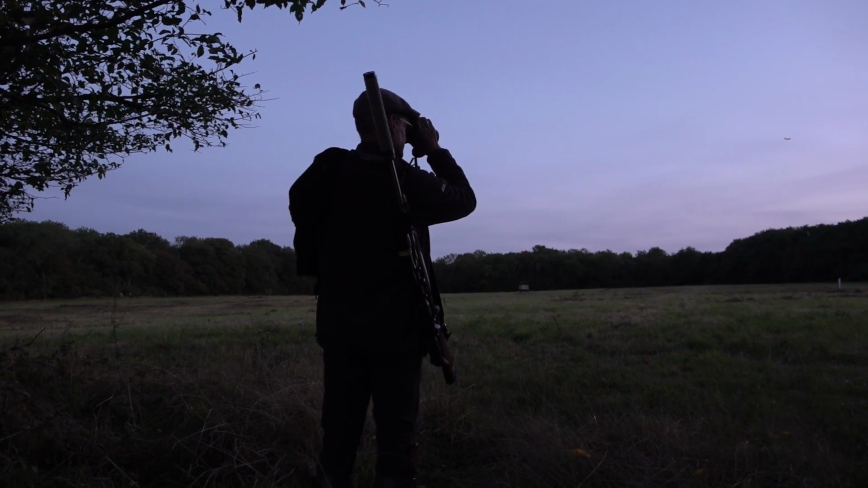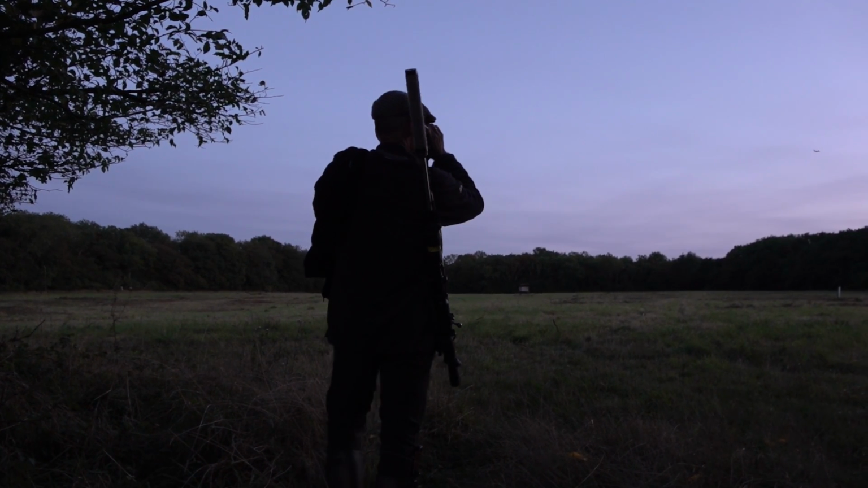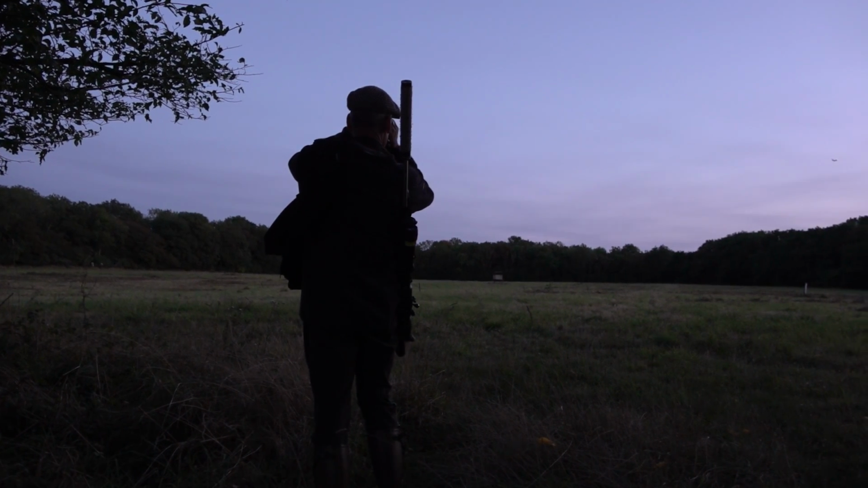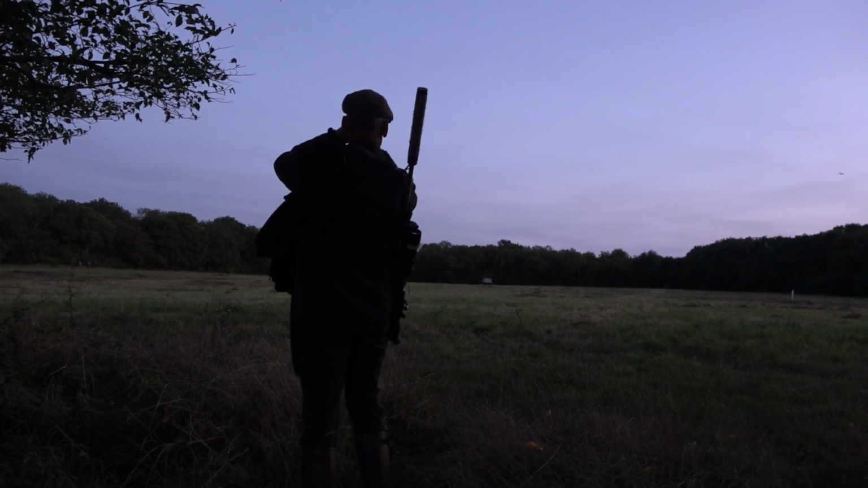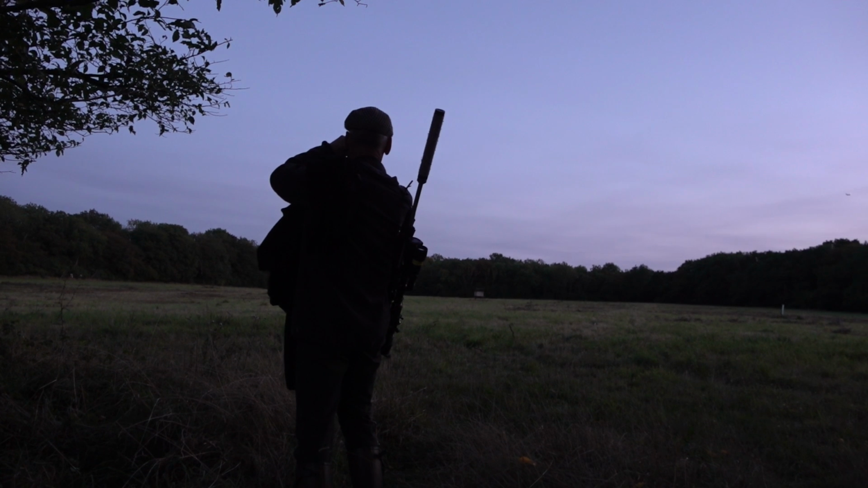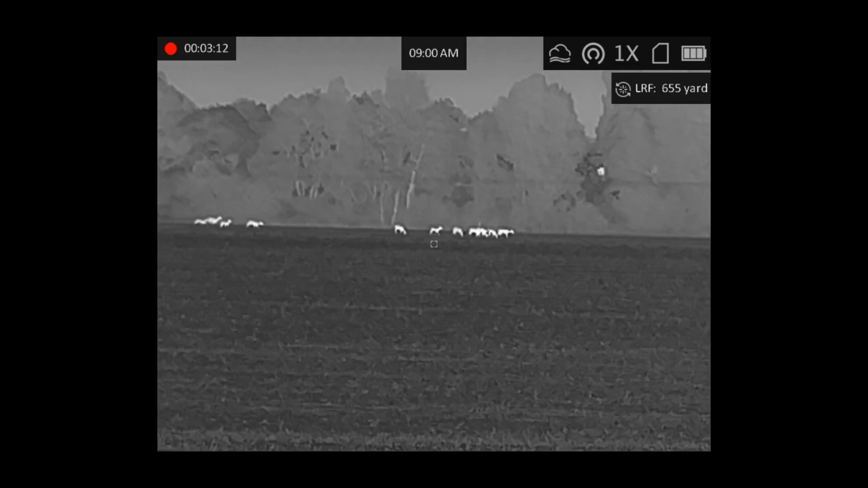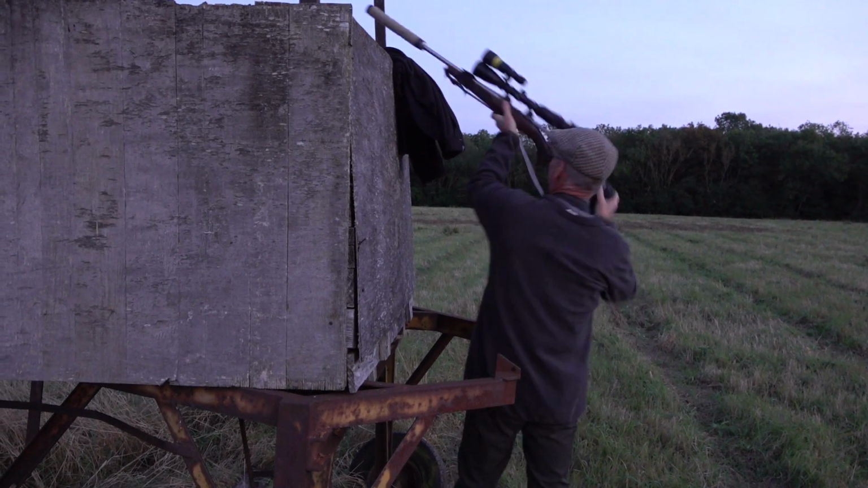He decides to wait up in one of his raised boxes in the hope a cull animal will step out of the woods before the legal deadline of 1 hour after sunset. Deerstalkers are rightly sensitive about the possibility of people using new thermal kit to shoot deer at night, which is illegal in England. Ignore the timestamp on the thermal. Nigel hasn't had a chance to set the spotter's clock to the right time.